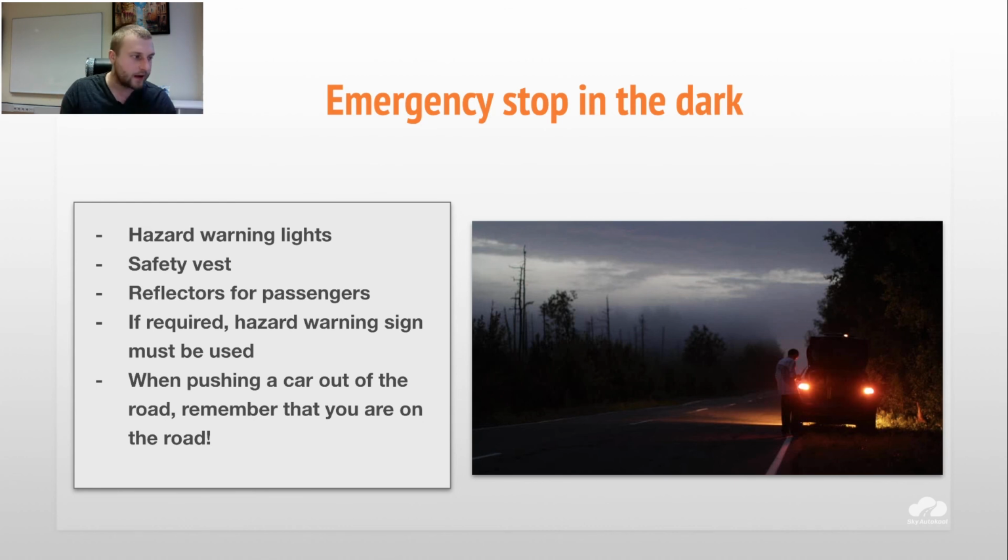It's a warning triangle. Maybe you remember, you can put it on the back, on the road. Usually every car has it. So as you remember, in the city, the distance between this triangle and your car has to be 25 meters. On the highway 50, and on the motorway 100 meters. But in Estonia we don't have motorways for now.